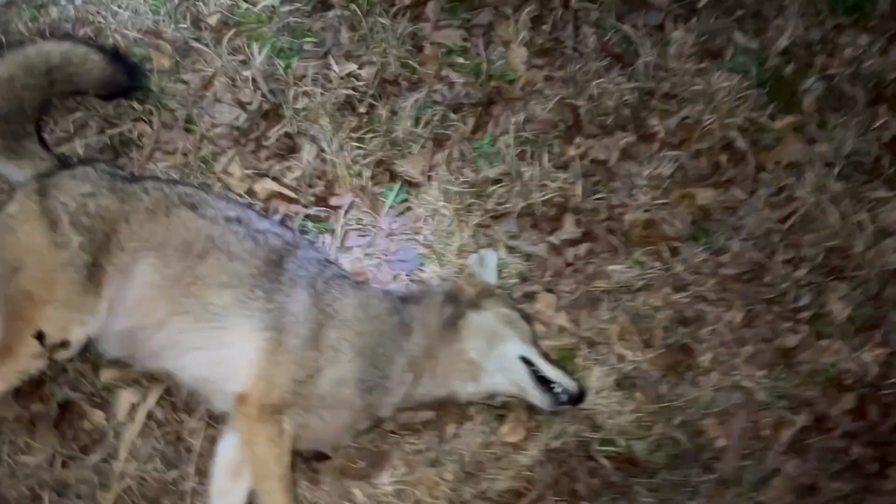So I'm gonna replay the footage back, get it set up kind of where I last seen that dog at, and then we'll turn the laser on and go see if we can find that dog. Maybe he shot him, maybe he didn't, we don't know. But we know he got one down, so let's go see what we can find. Got us a female down.